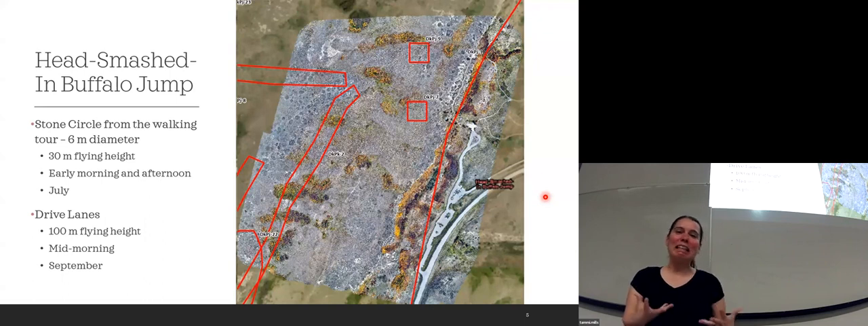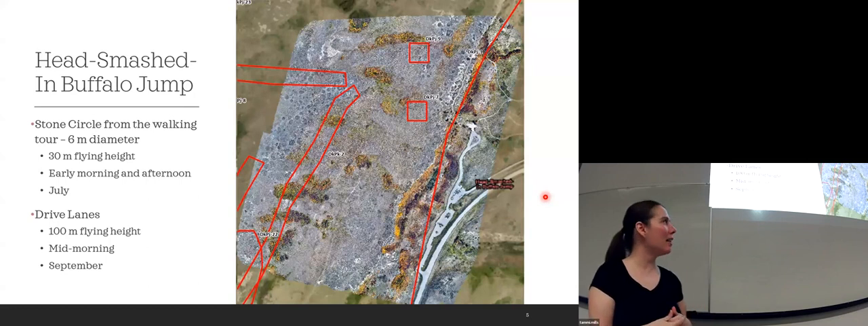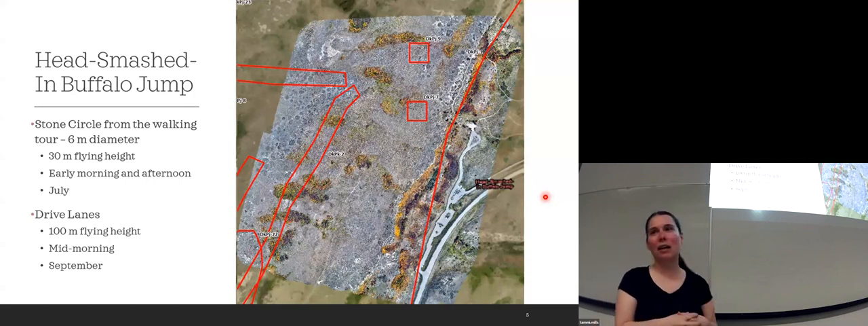So I wasn't really expecting a lot from this because we could only get one thermal image because I was driving back to BC that day as well. It was kind of a flyby on my way back into BC, so we were only able to do the one flight, and it was mid-morning. I think this was around 9 or 10 that we took the flight.